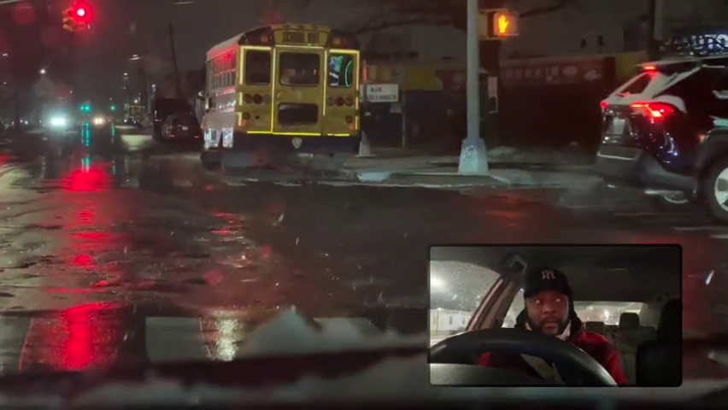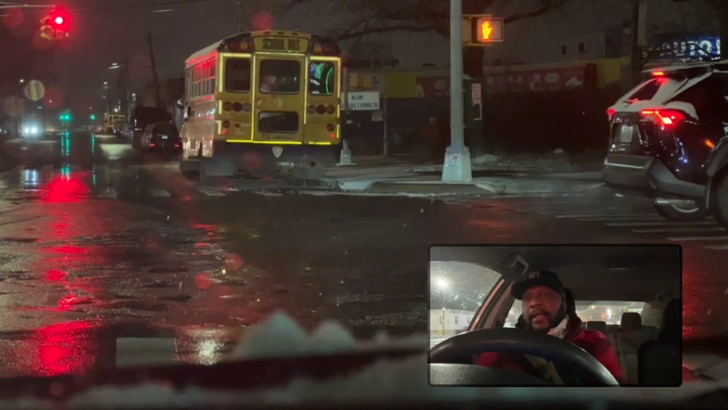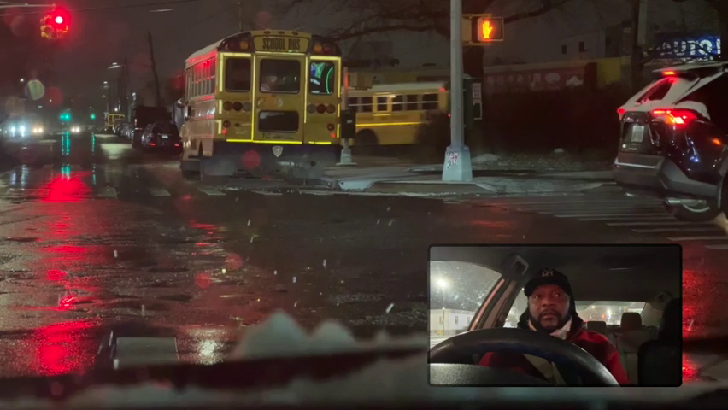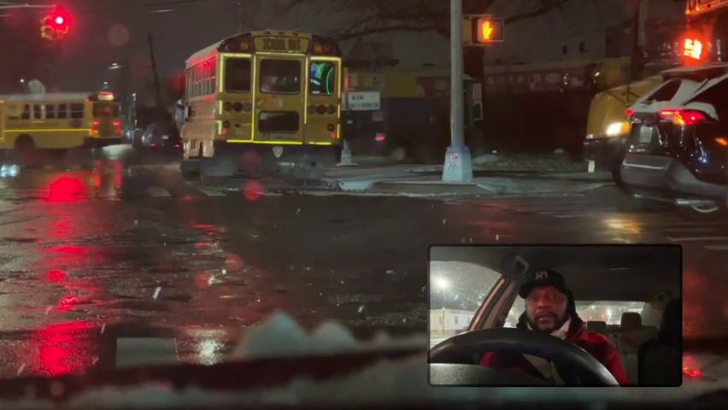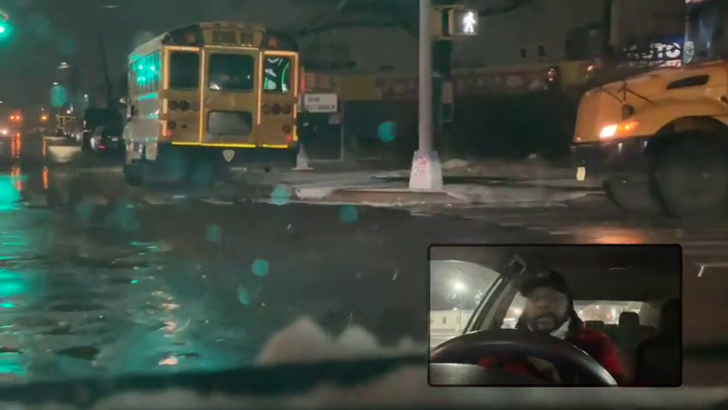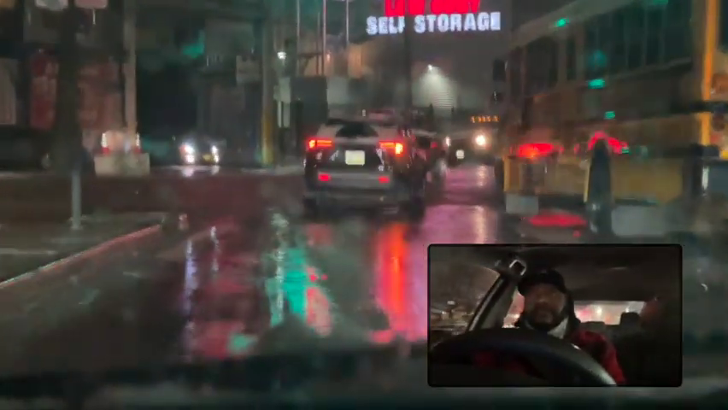Right on at the light here. The snow is not that heavy, but what drops on the ground can make it slippery enough for you to slide if you don't do what you're supposed to. Mirror right, shoulder right, and we go from there.